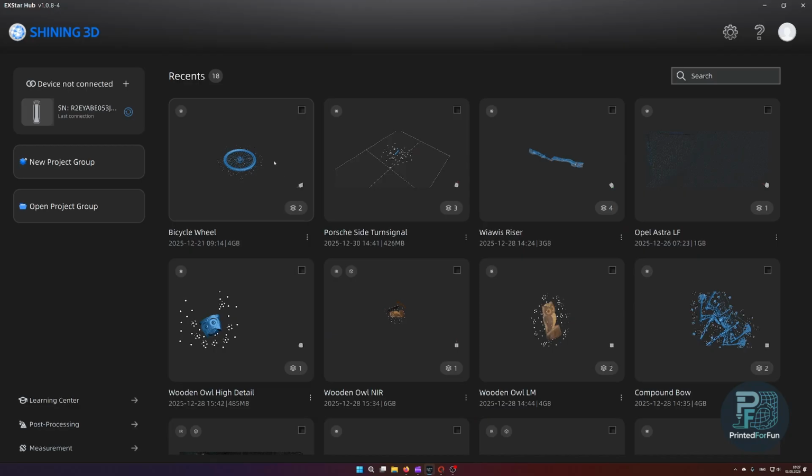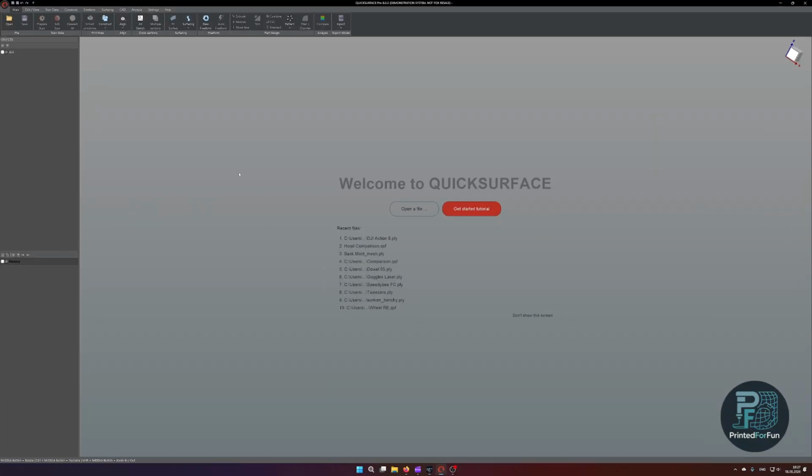The two software options that I will be showing you: the first is Exstar Hub, the software that comes with the Einstar Rocket or the Einstar 2. From my knowledge, the Exstar Regal, I guess it's called, for the scan Regal, also supports the same alignment functionality. And then I will be looking at Quicksurface, which is a proper reverse engineering software. It is paid, keep this in mind.